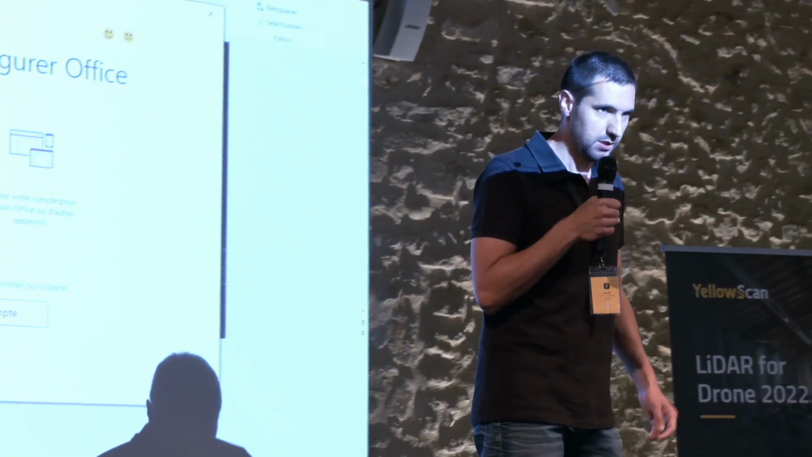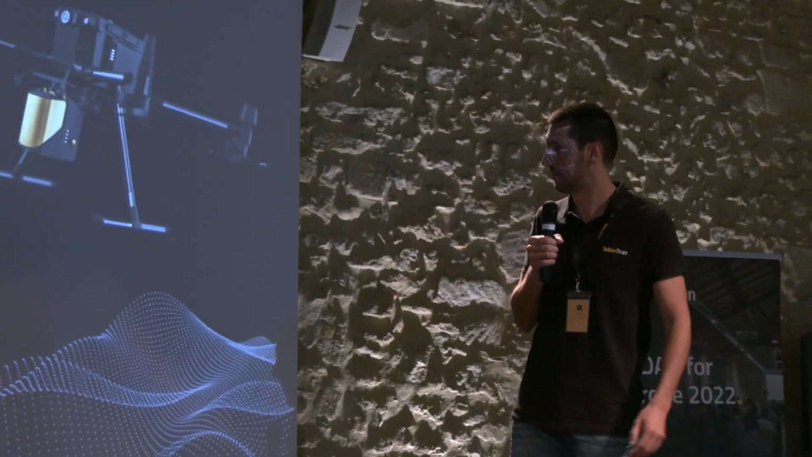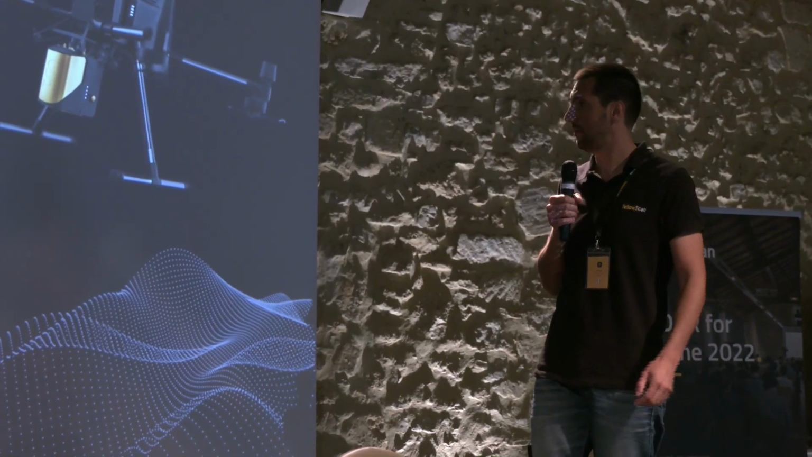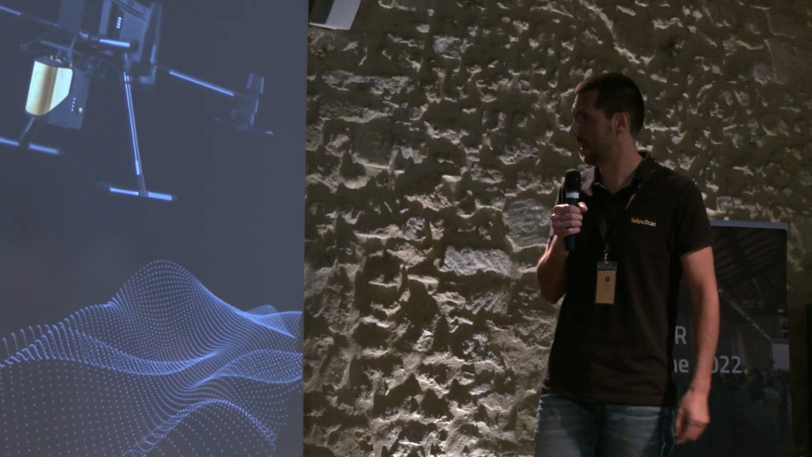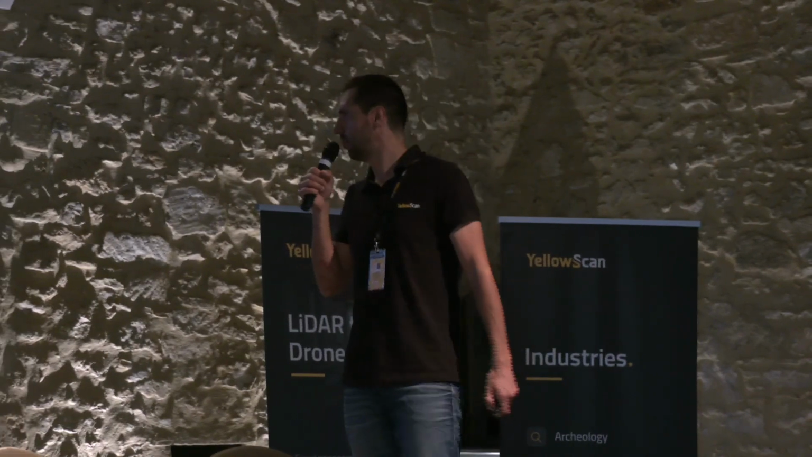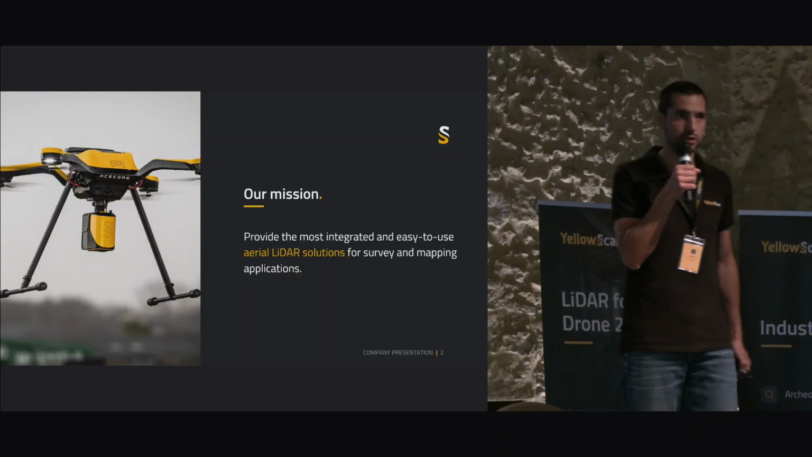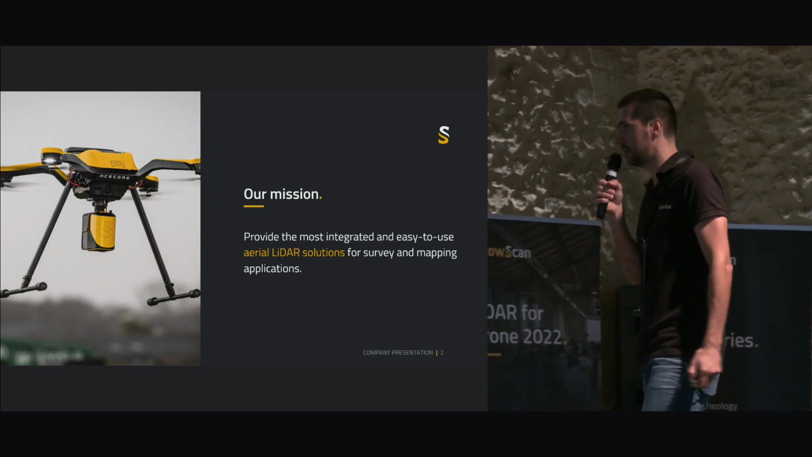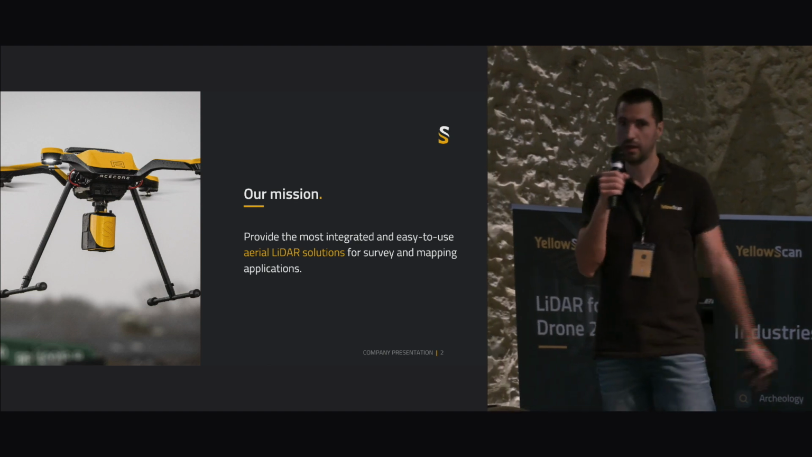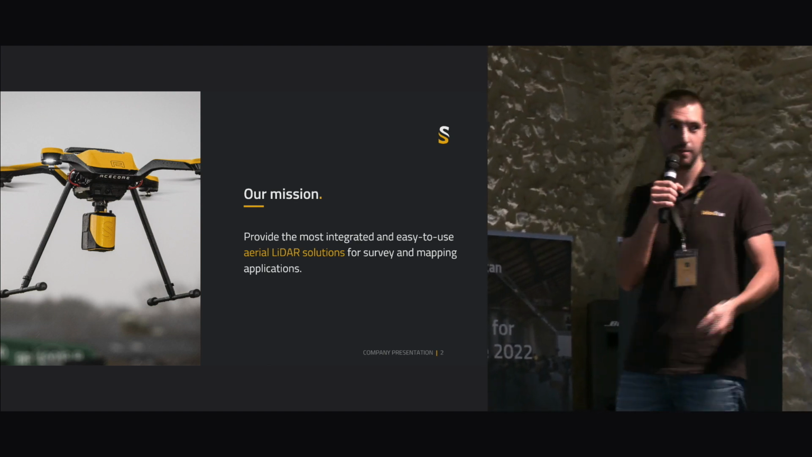To get a hint on YellowScan solutions, we have some of the units here. They're mock-up units, but it's just to illustrate what we are doing at YellowScan and what value we add to our end users. Our mission is to provide the most integrated and easy to use LiDAR solutions for mapping and surveying applications. As you can see here, there is a YellowScan Mapper with a nice yellow ACE-Core Zoe drone. Big up, Yuri.